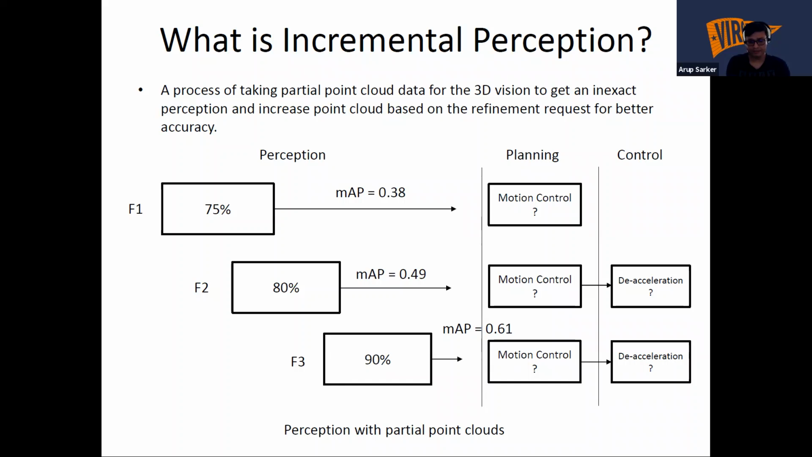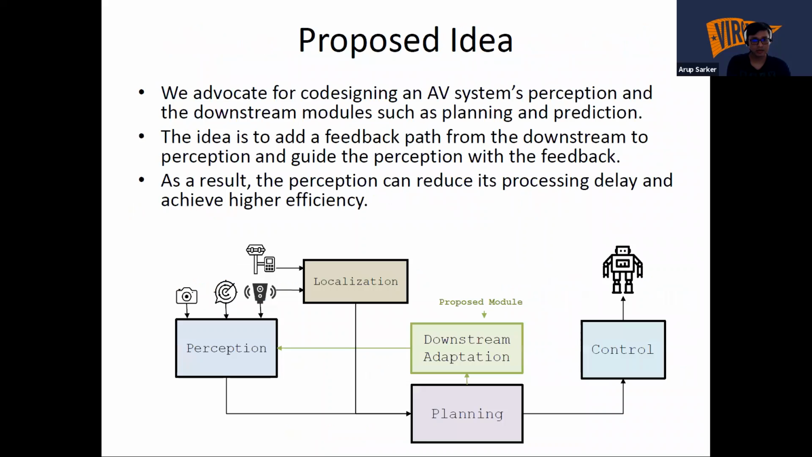But if it is needed, then at frame 3, there will be 90% of the point cloud data with higher mean average precision. Although it will add some delay, it will increase the confidence of the planning module and send the motion planning to the control unit. So this is our proposed idea.